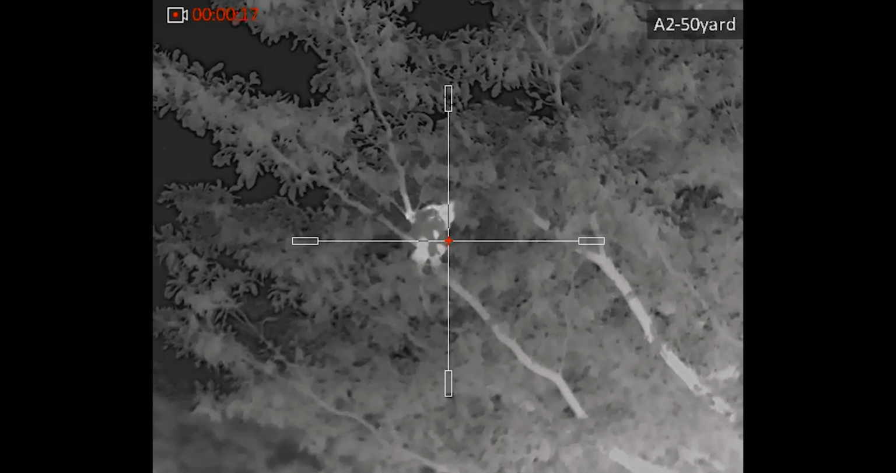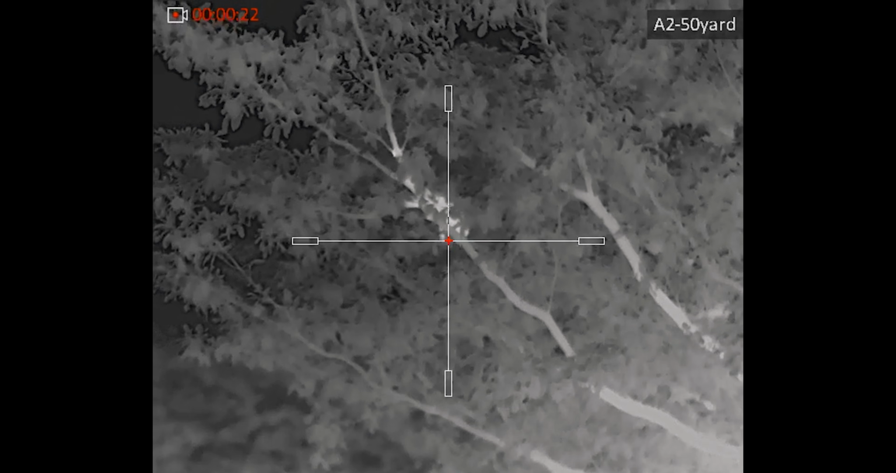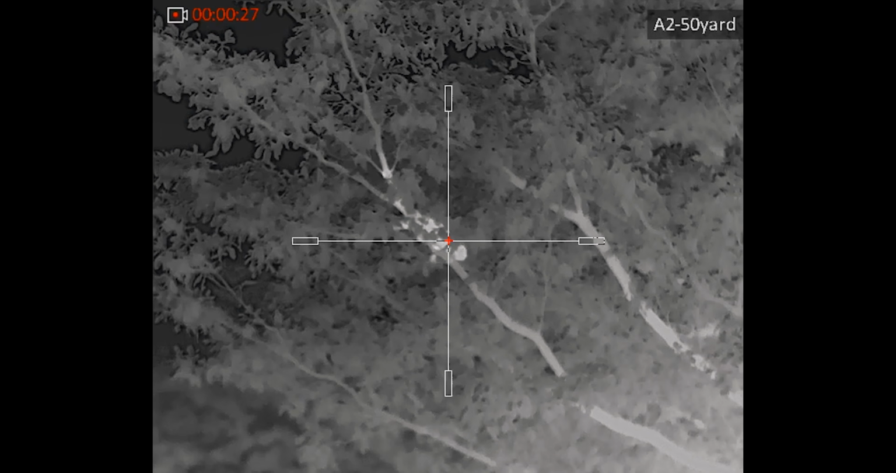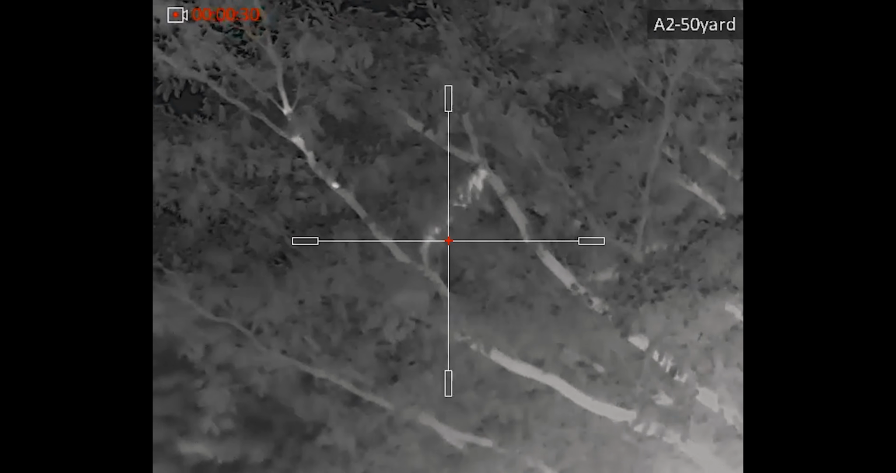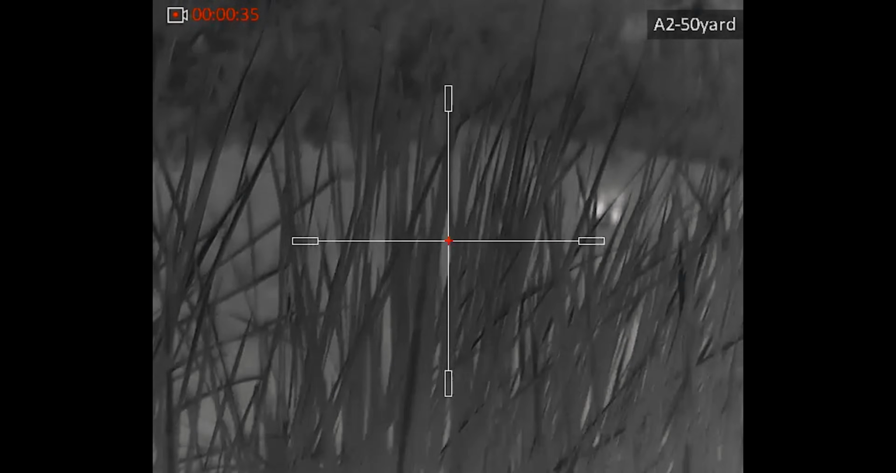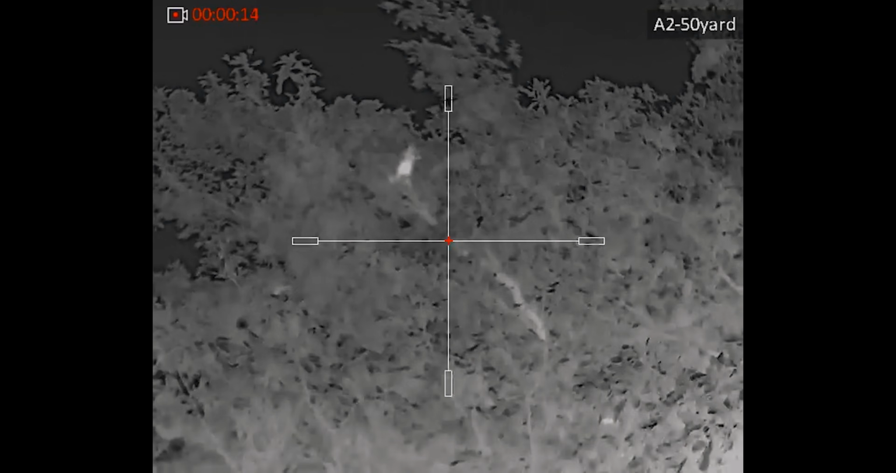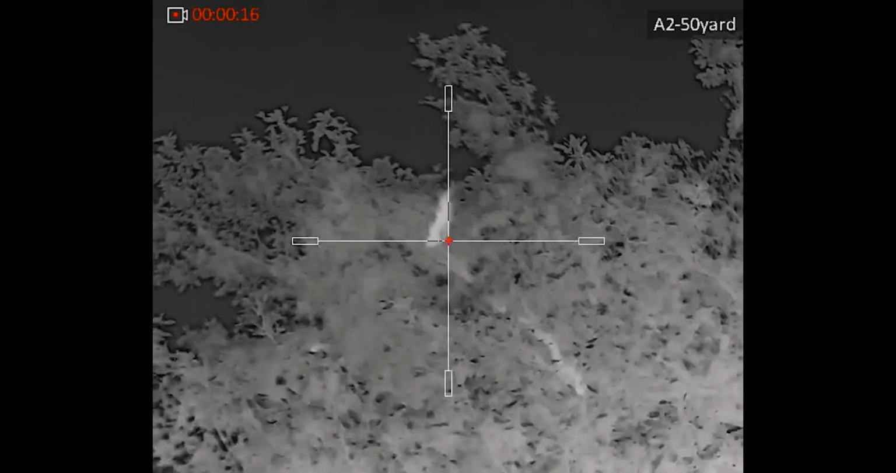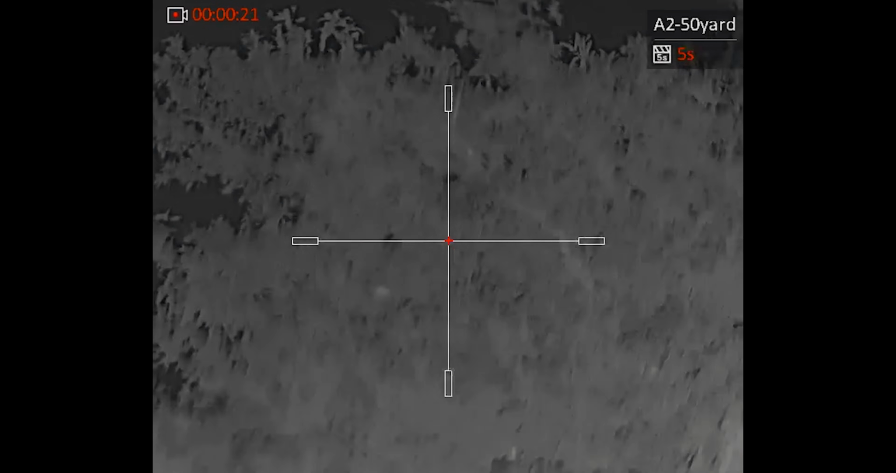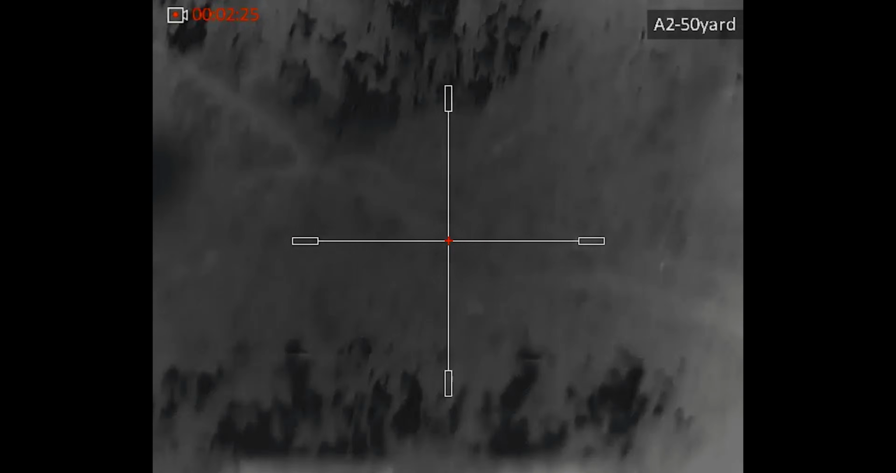You hit him again. Hitting the limb. Hit him. Right there. Oh, he's bleeding bad. Oh!